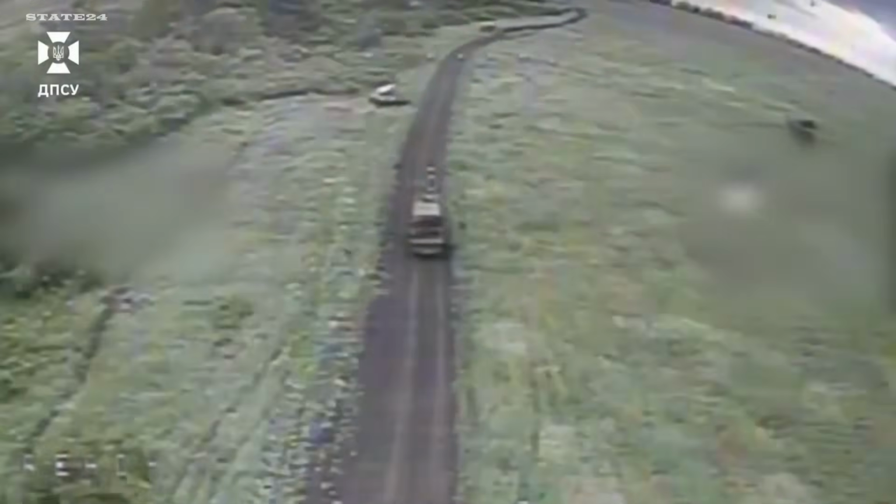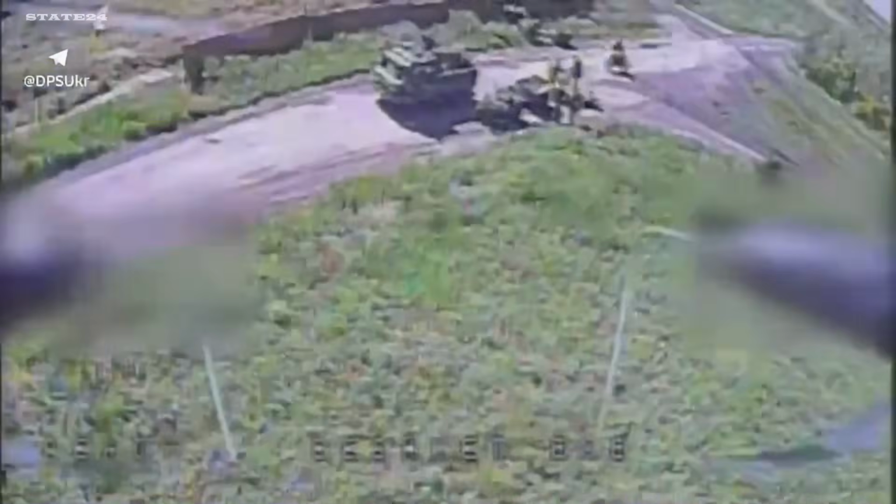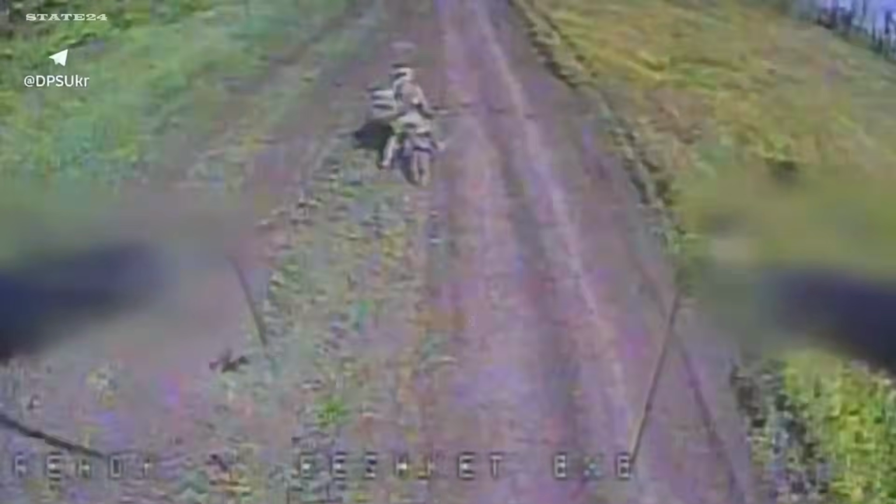When a single border guard unit operates across 4 separate directions in one day, how stretched is Ukrainian drone coverage actually becoming, and is it still enough?